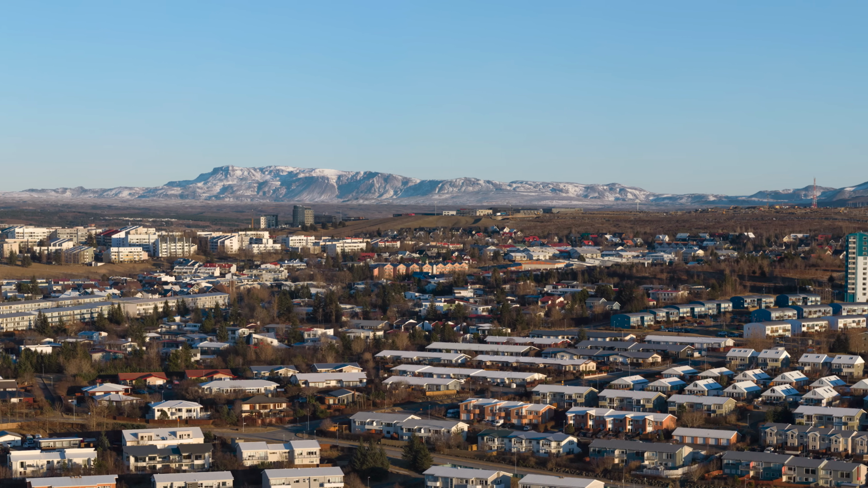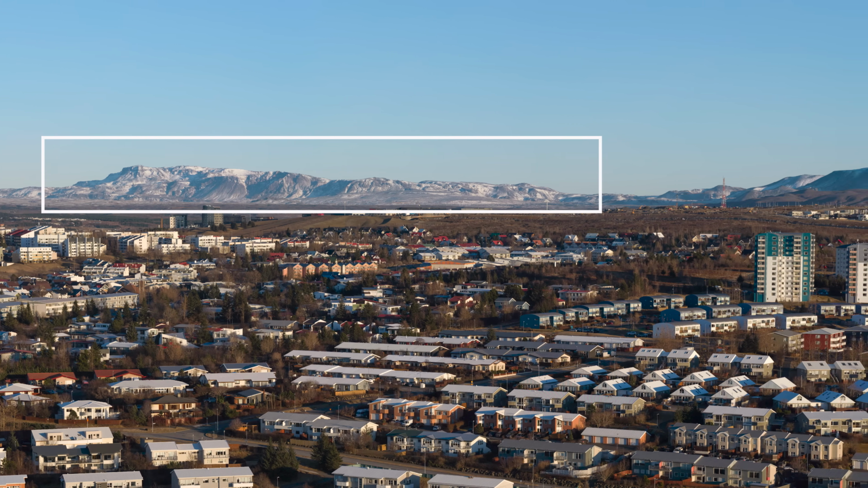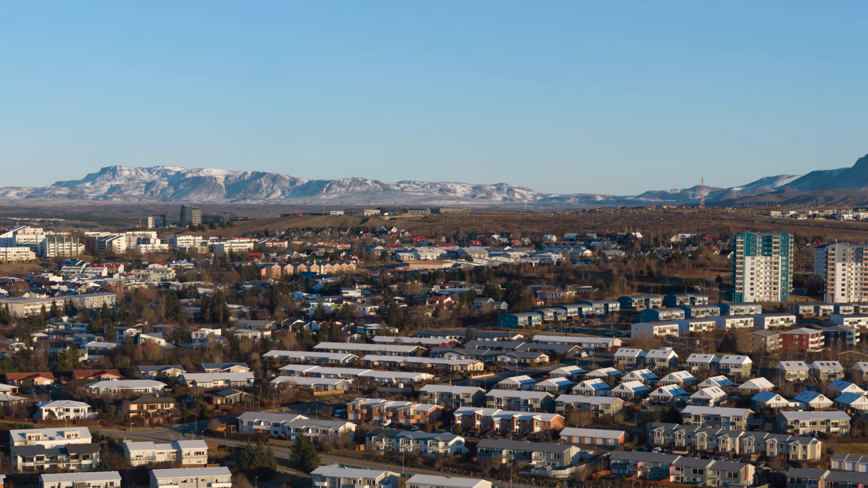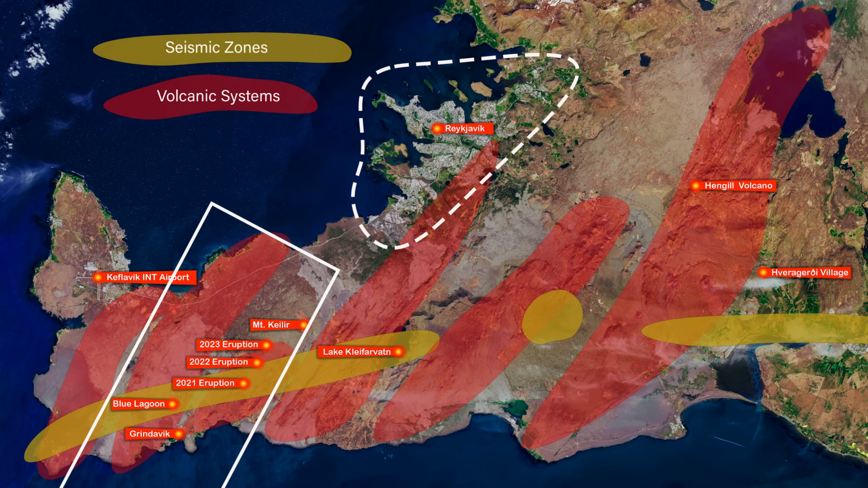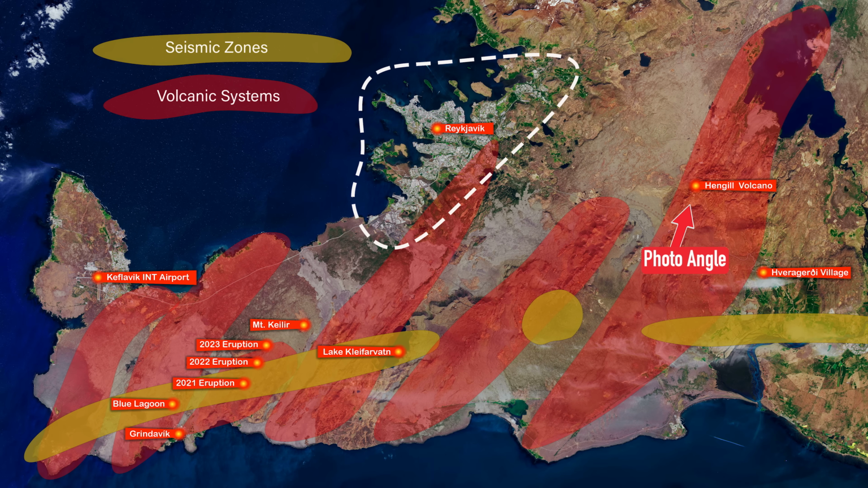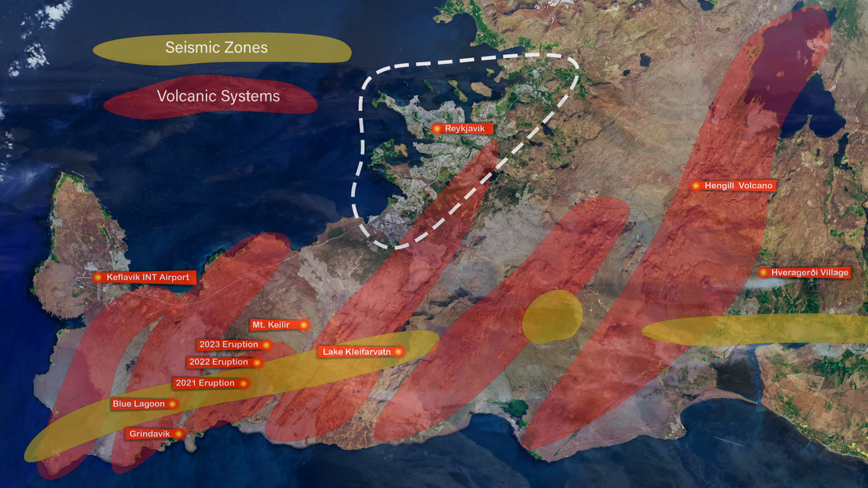So there is a lot at stake here, and Hengill is generally considered to be a part of the volcanic systems on the Reykjanes Peninsula, and scientists say that since one of the systems there has already woken up with 12 eruptions since 2021, the others will follow. So we tend to listen when the volcanoes around the city are trying to tell us something.